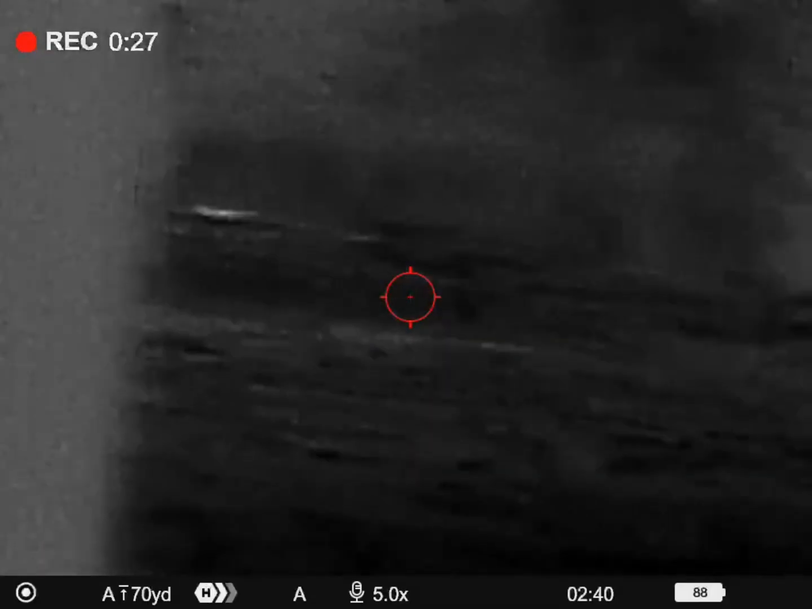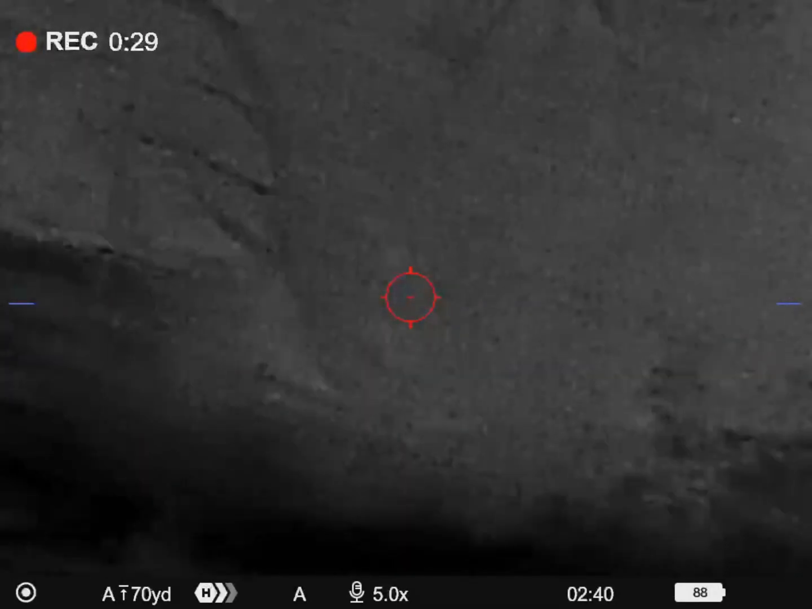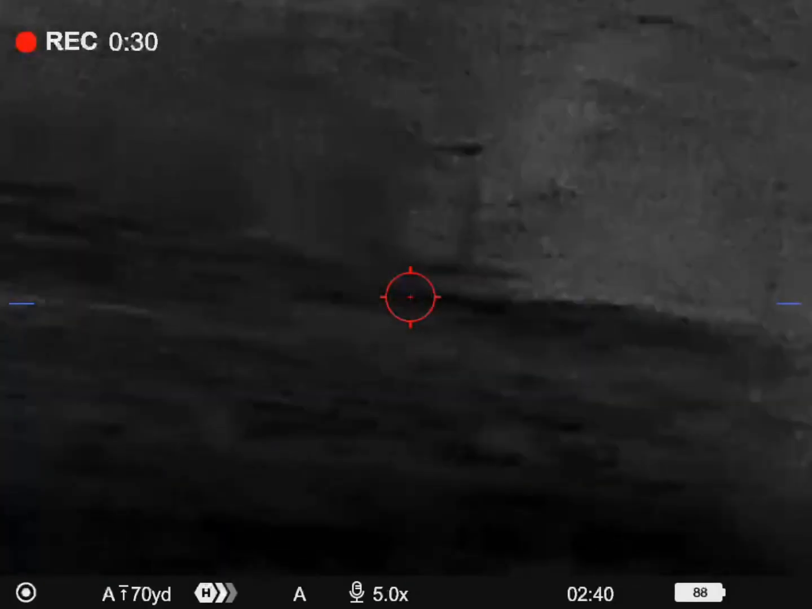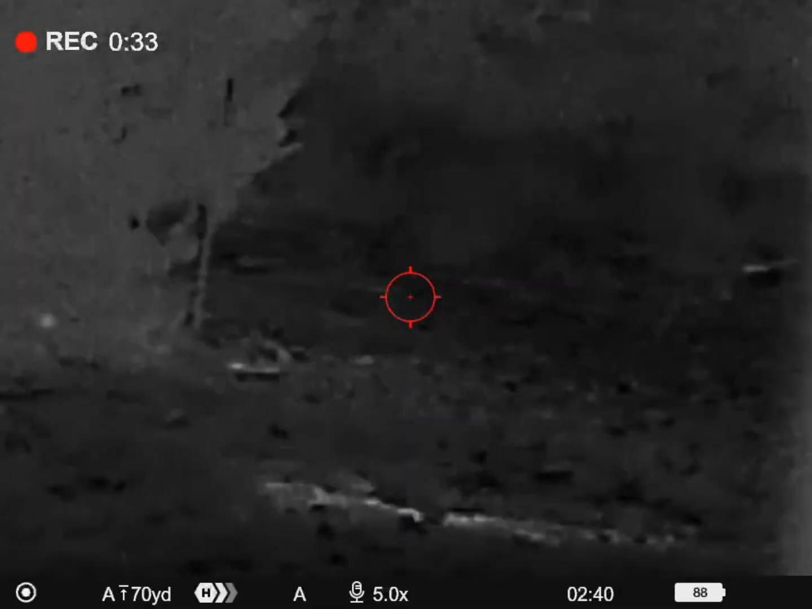And as you can see, the big boy went down, hit the haunches pretty hard. Probably took us a good hour and a half to recover that hog, and I think he made it about 100 yards away from the feeder.